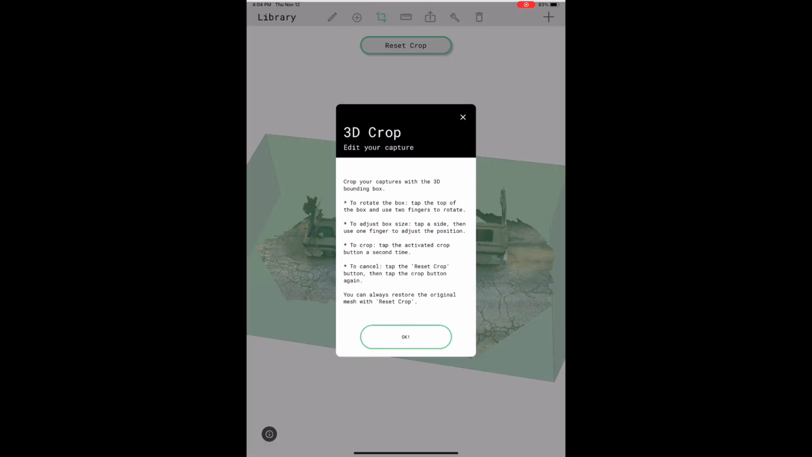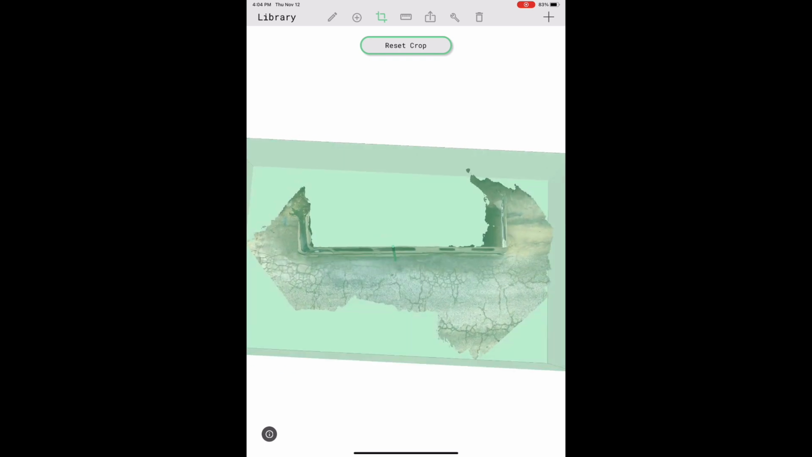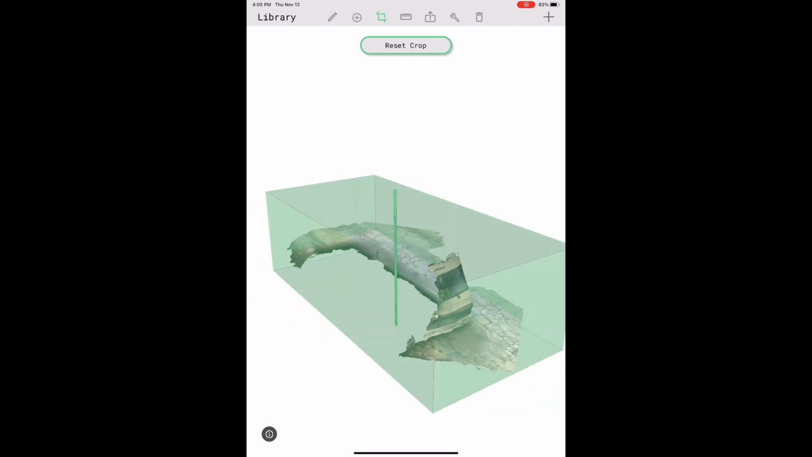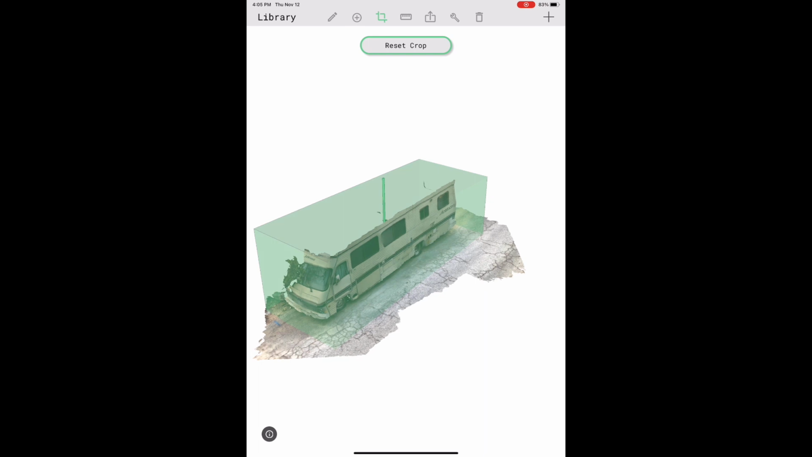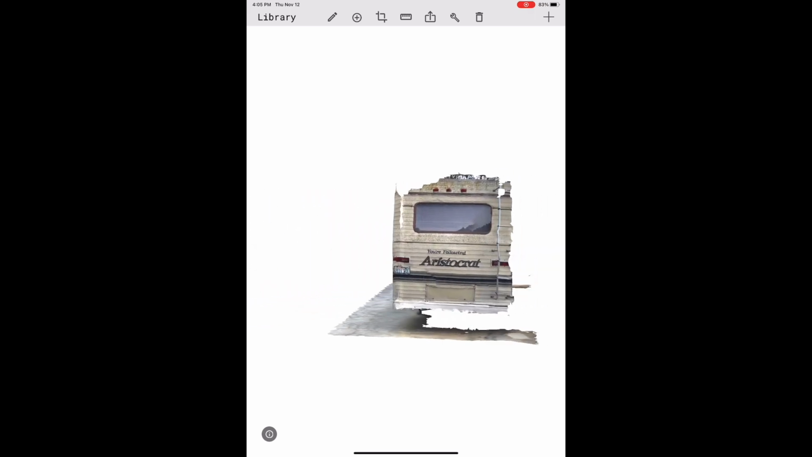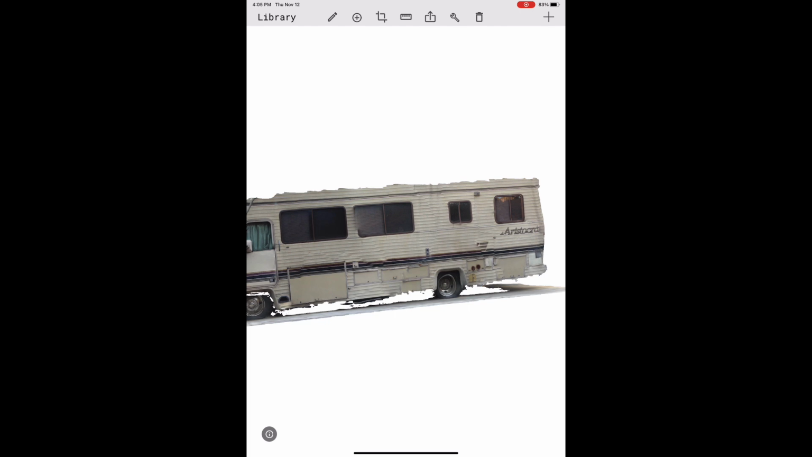Now, the next step is going to be to crop it, to remove some of the elements around the periphery and get a cleaner 3D scan. So I tap the top of the box, which activates the rotation, and then I tap the sides to activate moving each one of the planes until I move the planes to have a nice crop box around the object. Tapping crop again initiates crop and then crops out that excess, leaving us with a nice clean scan.